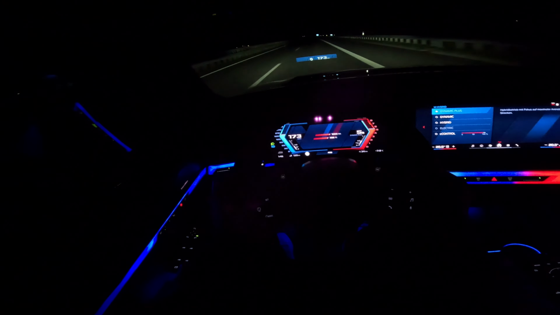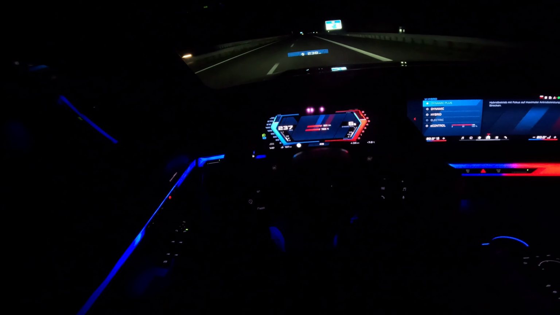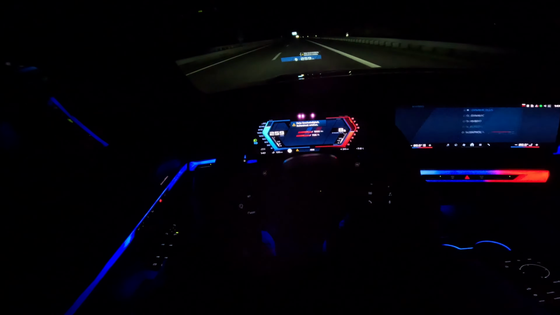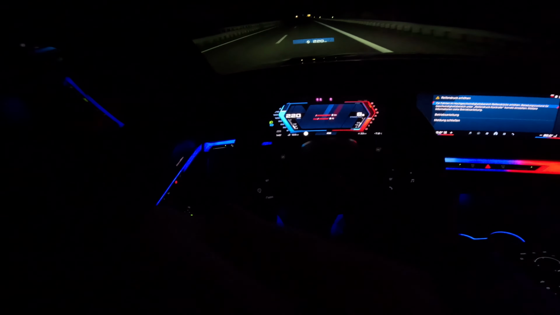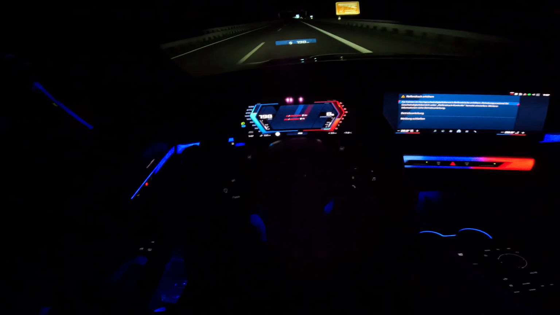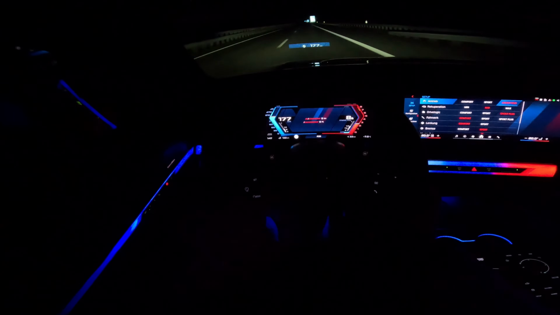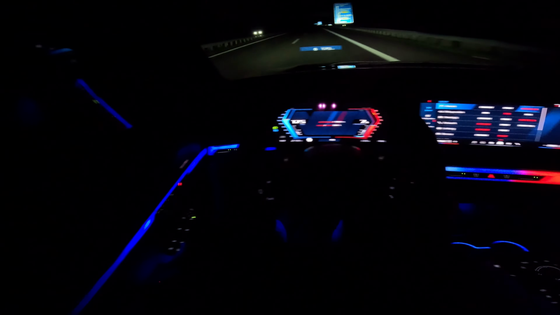150, 160, 170, 180, 200, 230, 240, and that's my limiter, because this car falsely didn't get the M Drivers Package from BMW Munich. They made a mistake, but this car will get it very shortly. It's just a software upgrade, but that's my limiter. I could easily drive 300 here. But did you see how fast it went up to our limiter of 250? What an insane vehicle the M5 G90 is.